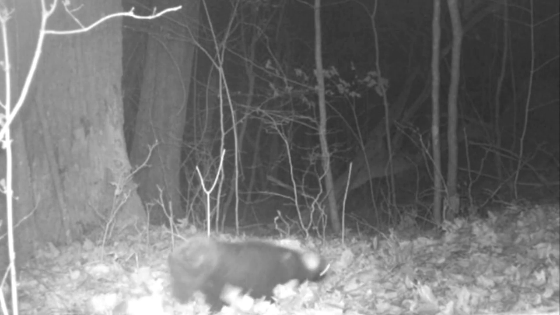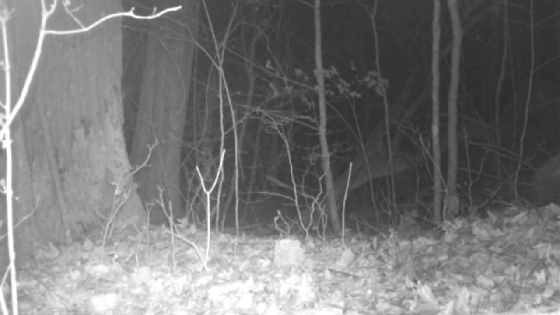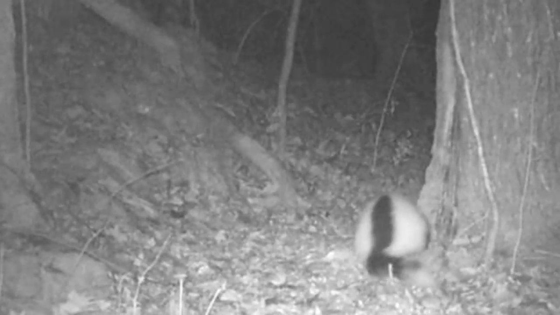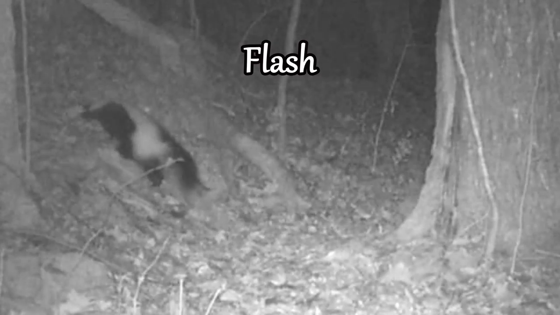That's old Cotton Top making his rounds. That looks like old Flash making his rounds in the snow. Now here they are around the old scent tree, I call it, where they all leave their scent. There's Flash.